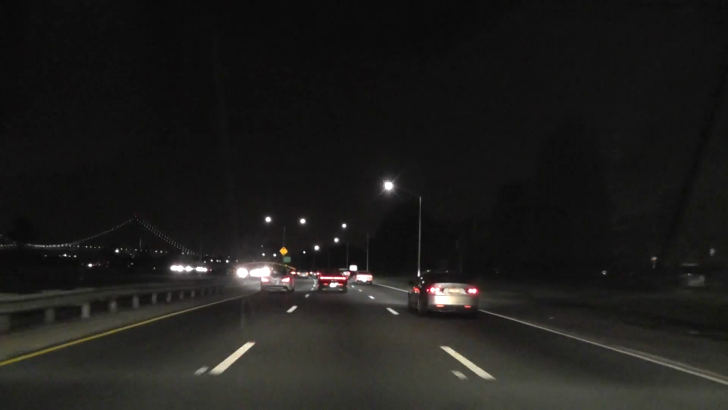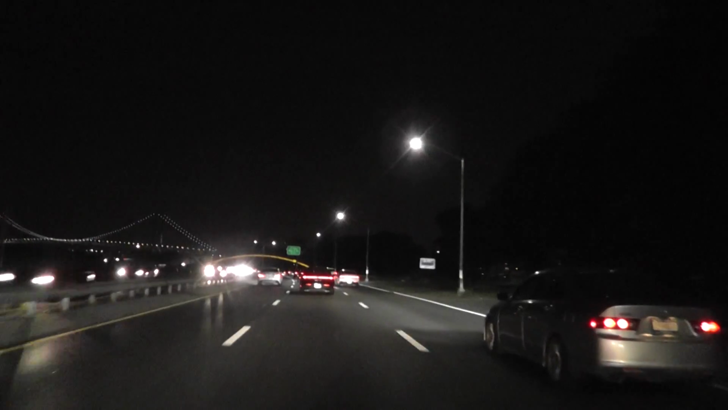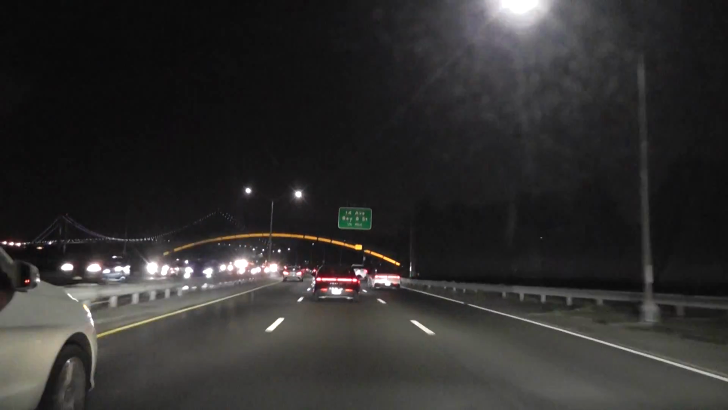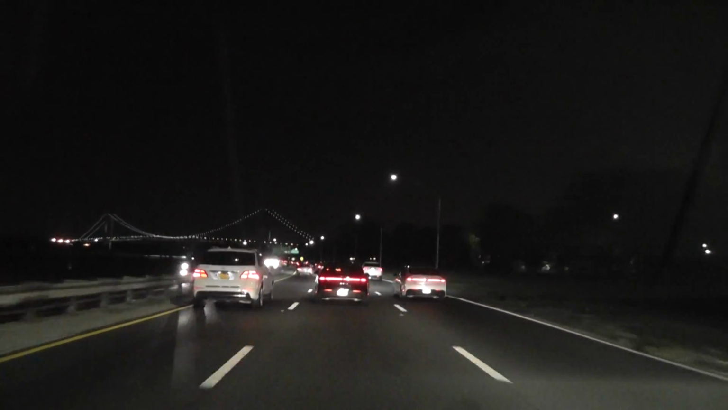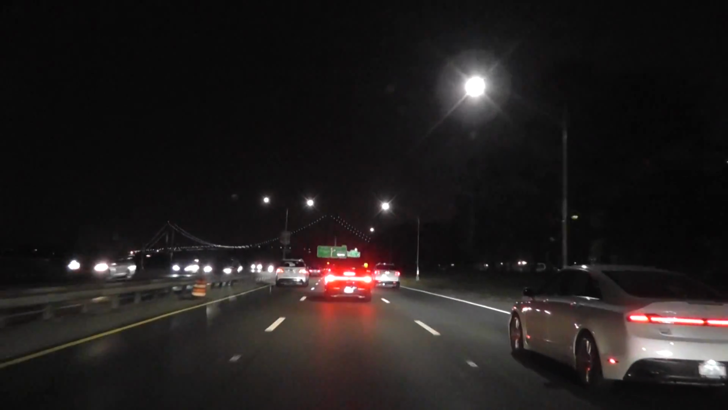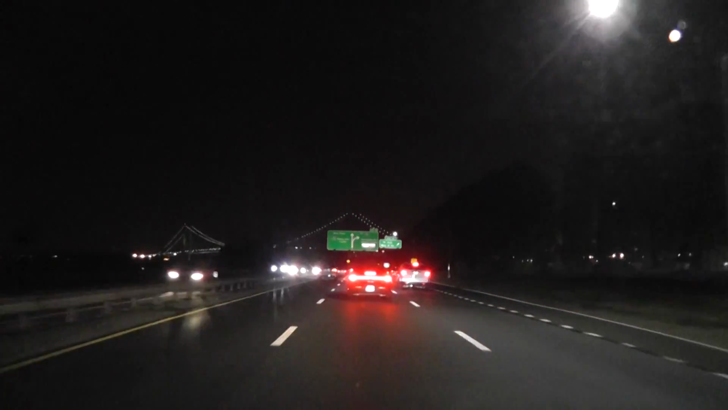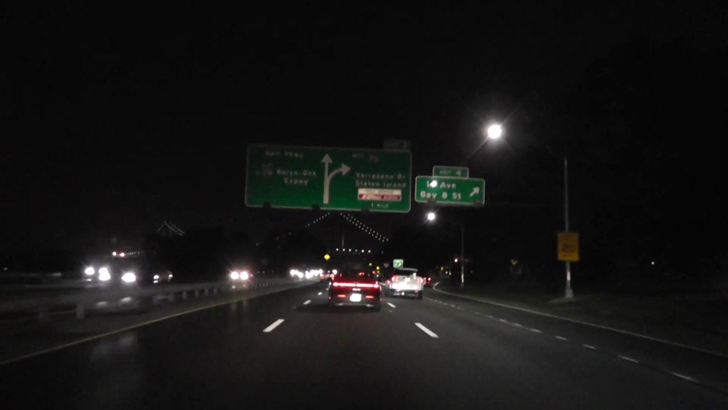As you can see, there's not much traffic. That's a very nice road. They paved this parkway recently, last year, so as you can see, the pavement is in good condition. I can't say it's perfect, but it's in very good condition, so I can't complain really. There are roads in New York City that are really bad, but I can't say that about Belt Parkway, because the Belt Parkway isn't bad at all. We can already see the signs guiding to the bridge.